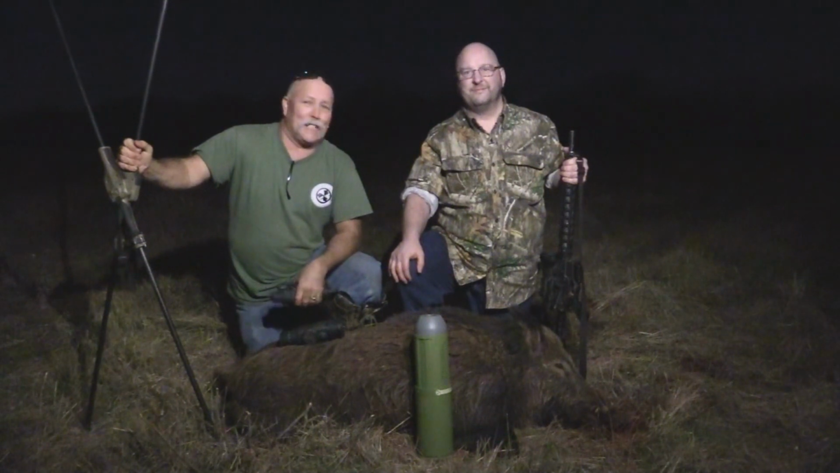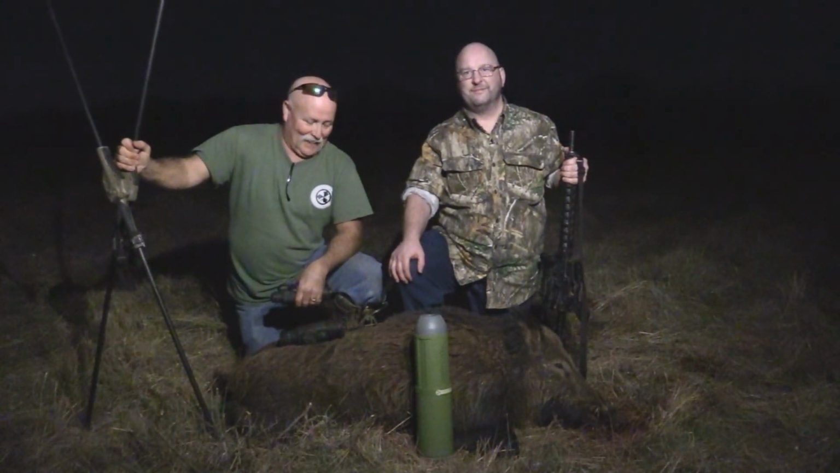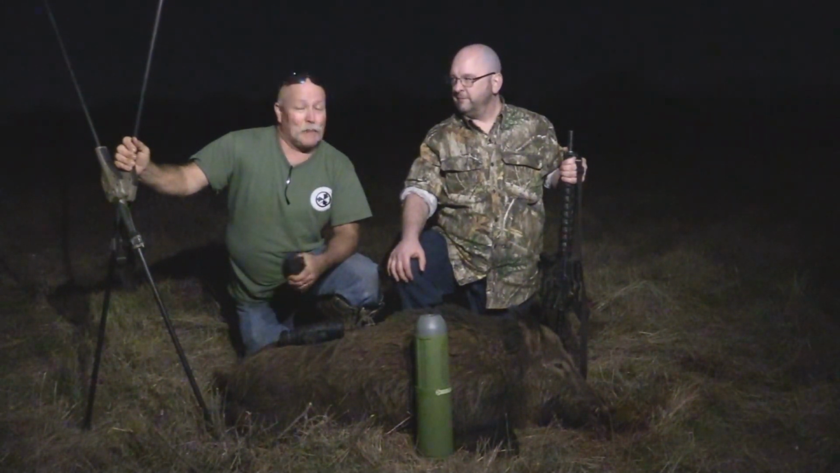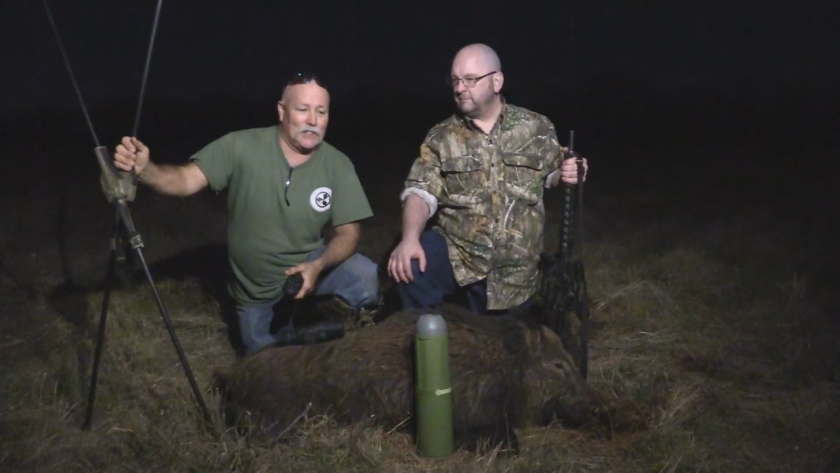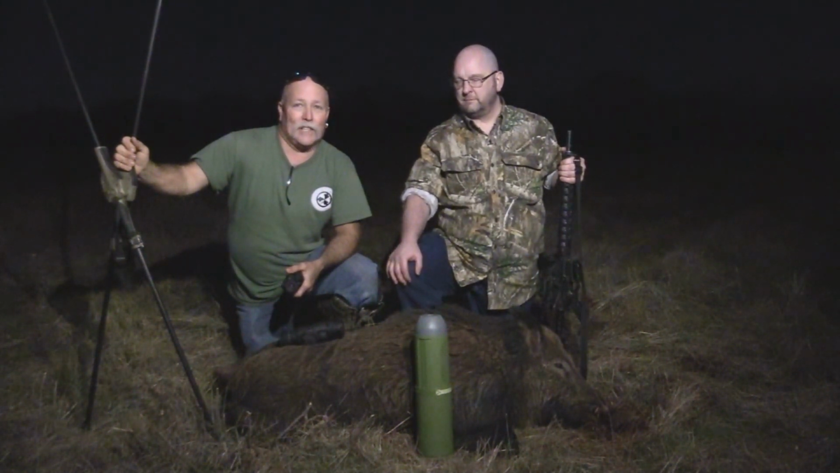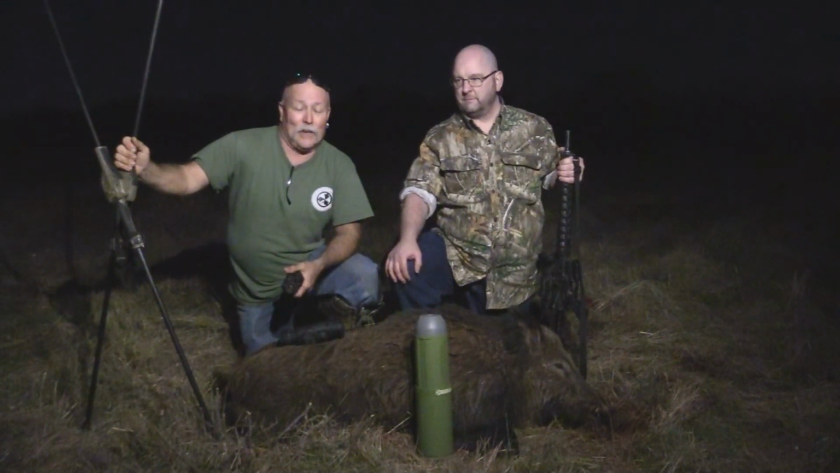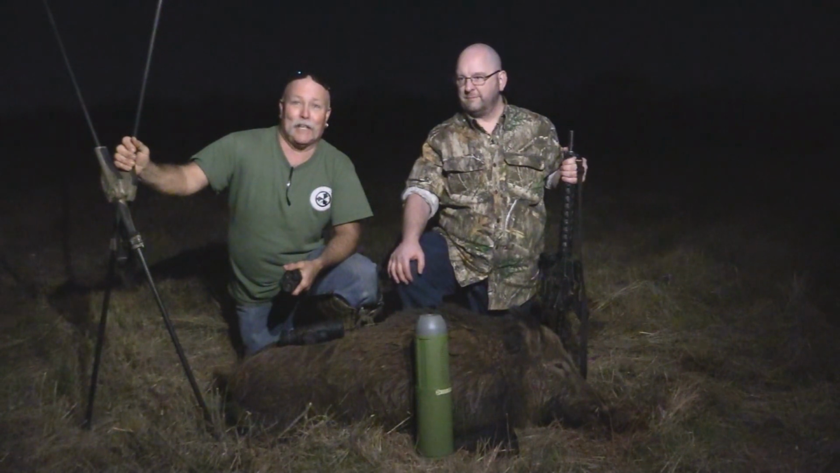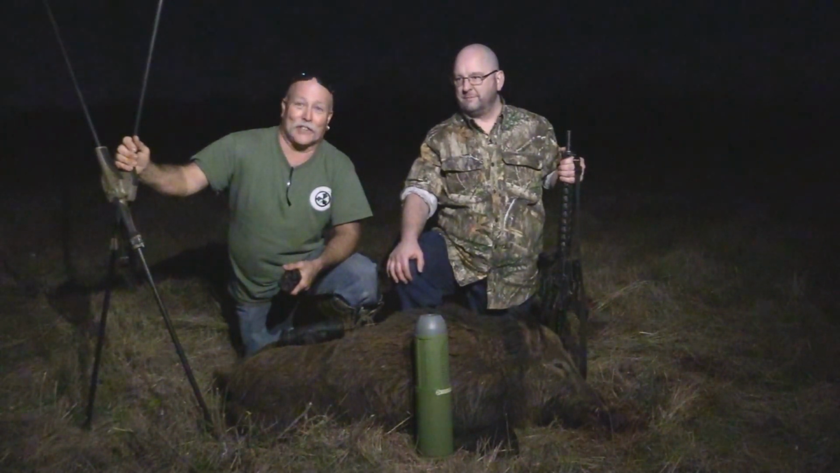Well, this is Shane's first time to get to hog hunt, and we've had a pretty good day. Something happened tonight that I've never had happen. We were calling this piece of property, and there's timber to our right and to our left, and we wanted the hogs to come out of that timber. Well, they came from behind us, which was across a county road and two fences which we can't shoot across.